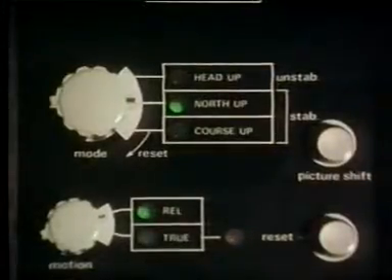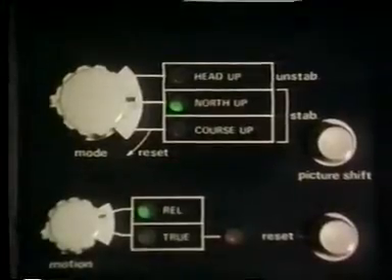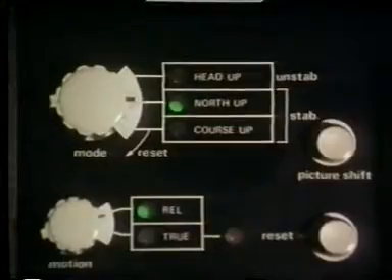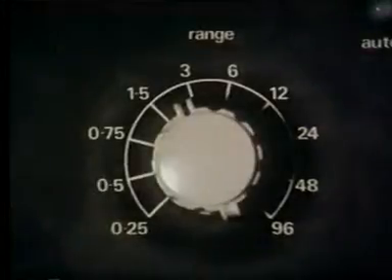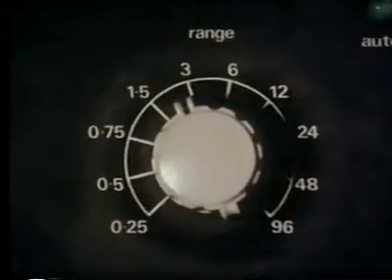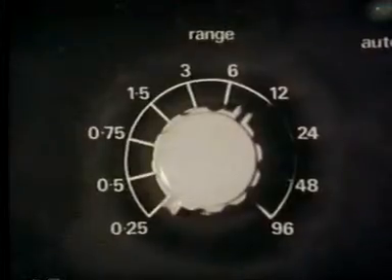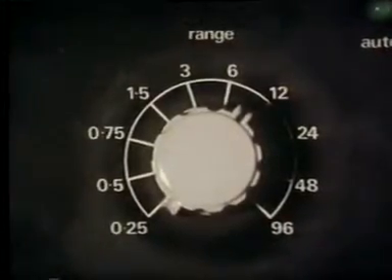The display must be able to show relative motion with a choice of north up, or head up, or course up. Most ARPAs can also show true motion. The display must be available on at least 2 range scales, one of 3 or 4 miles, the other 12 or 16 miles. This ARPA, like many, has a large number of range scales.